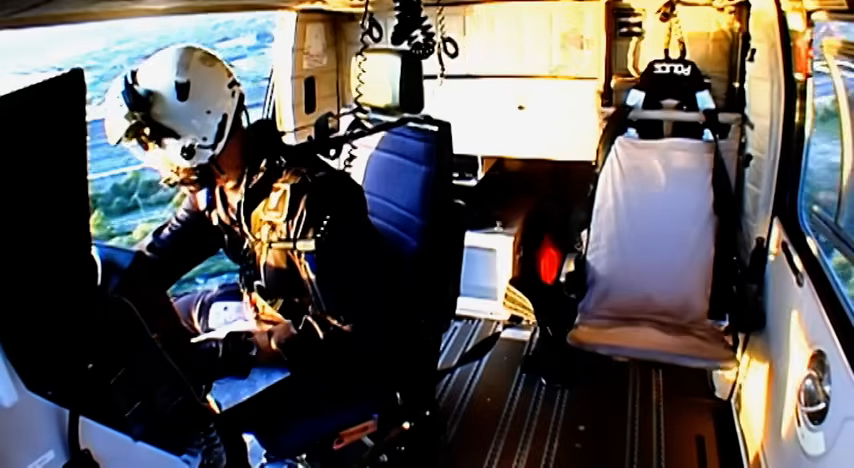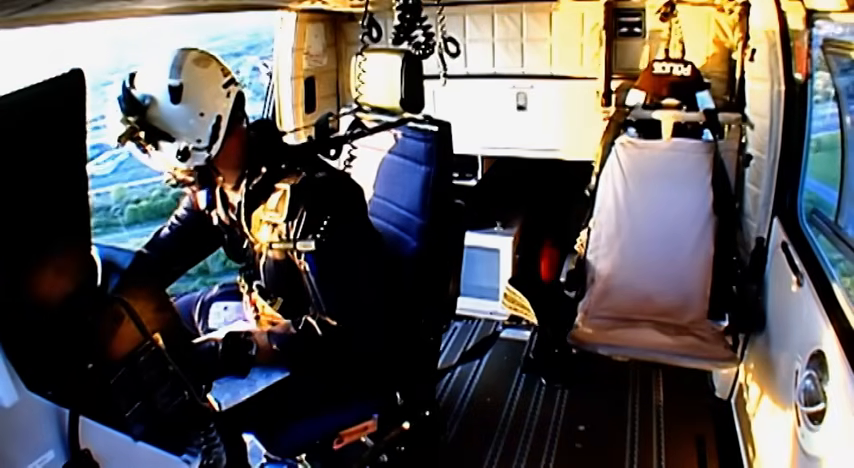Yeah, no, we're maintaining top cover. Nobody's come out of the wooded area. All officers just contain the wood. The dog's now out of the van and going in.